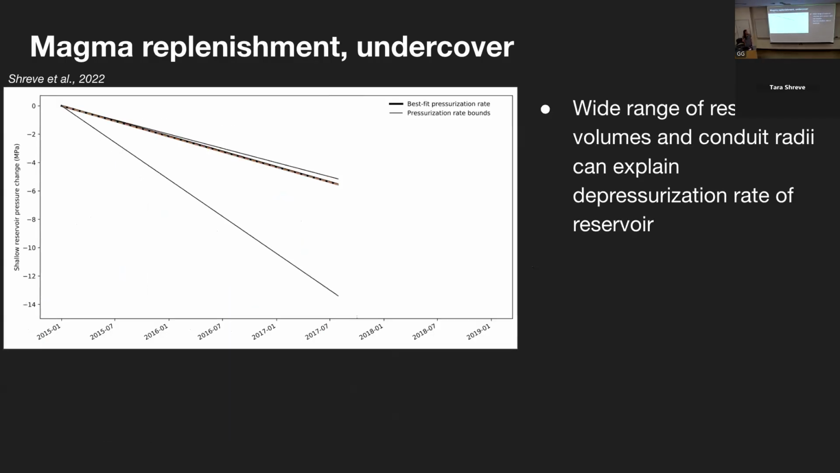So using this lumped parameter model, we tried to explain the geodetic time series that we had by constraining the parameters from the degassing observations and also the geodetic models and the depth of the magma storage region. We found that with a wide range of reservoir volumes and conduit radii, we're able to explain the depressurization rate within the chamber from the rate of degassing at Ambrym from 2015 to 2017.